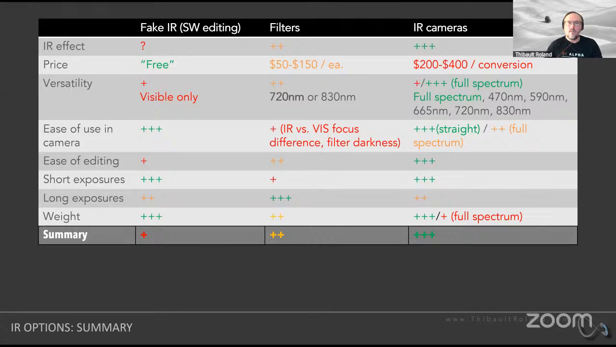Fake infrared, meaning that you're going to be using editing to obtain the same effect as if you were capturing an image straight on in infrared, is going to be pretty simple and pretty, quote unquote, cheap because it doesn't require any additional equipment. And it's simple because you're still using your camera. However, it does come with the drawback that you do need to get much more involved in editing, even more than the infrared cameras that I was talking about just a second ago.